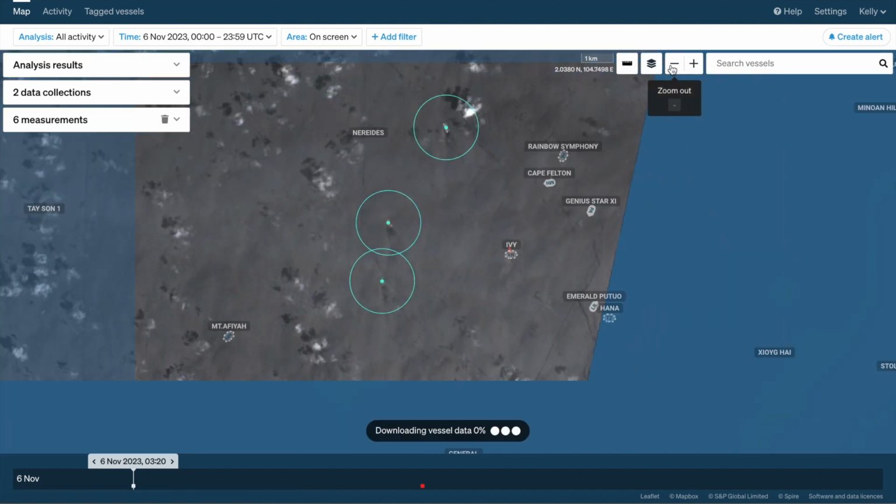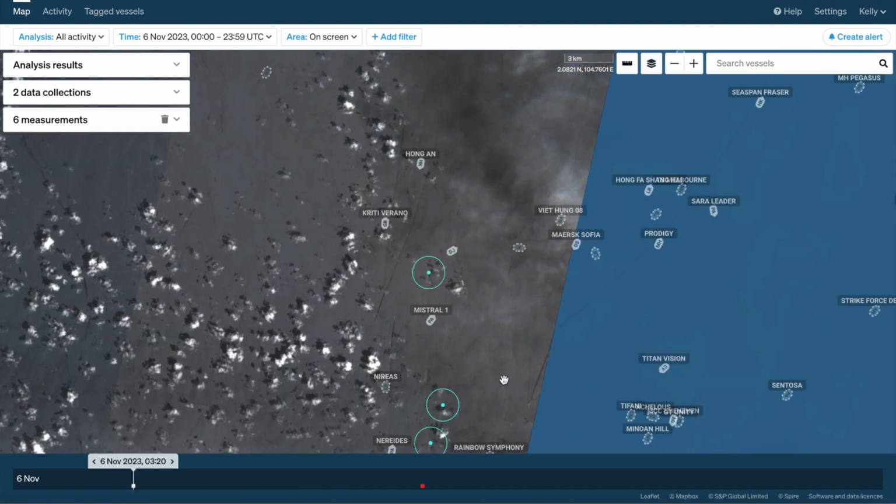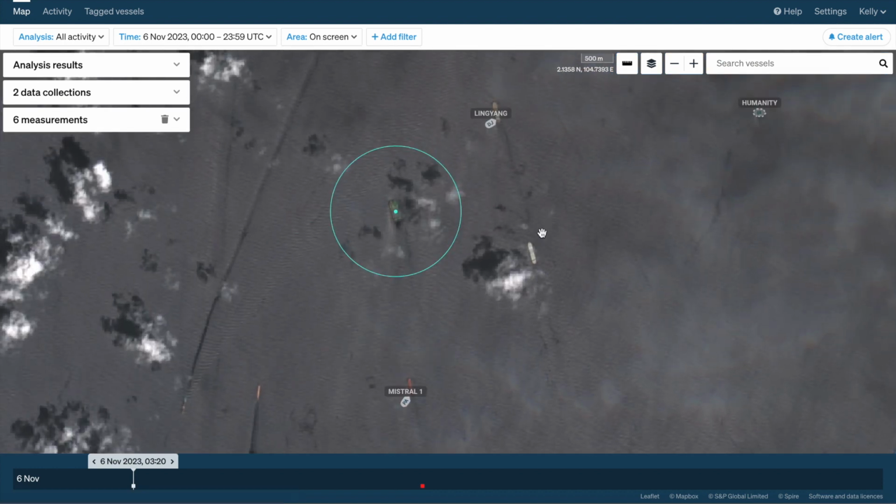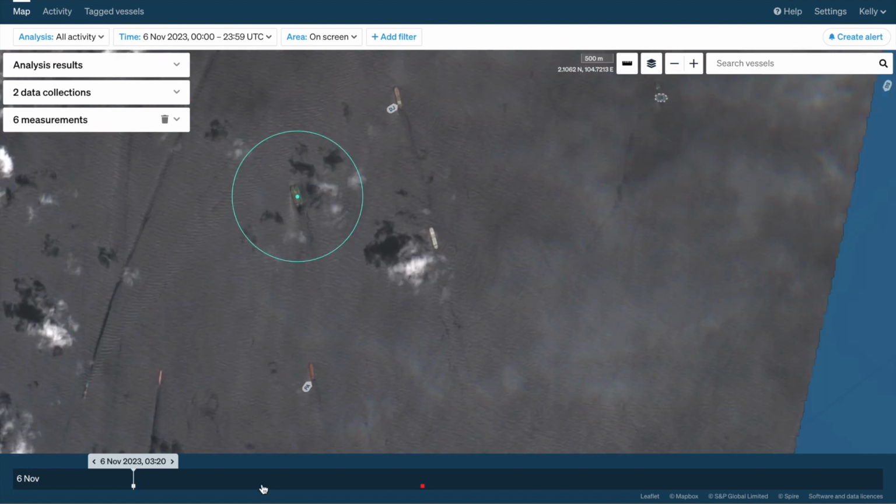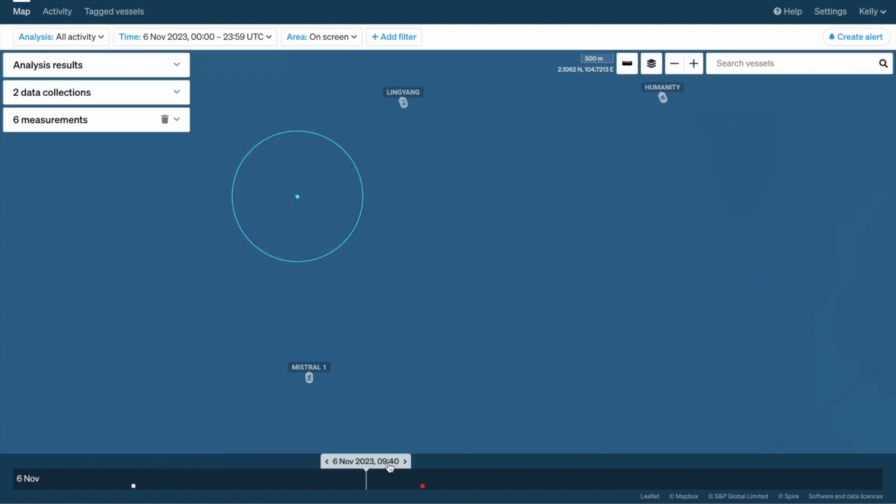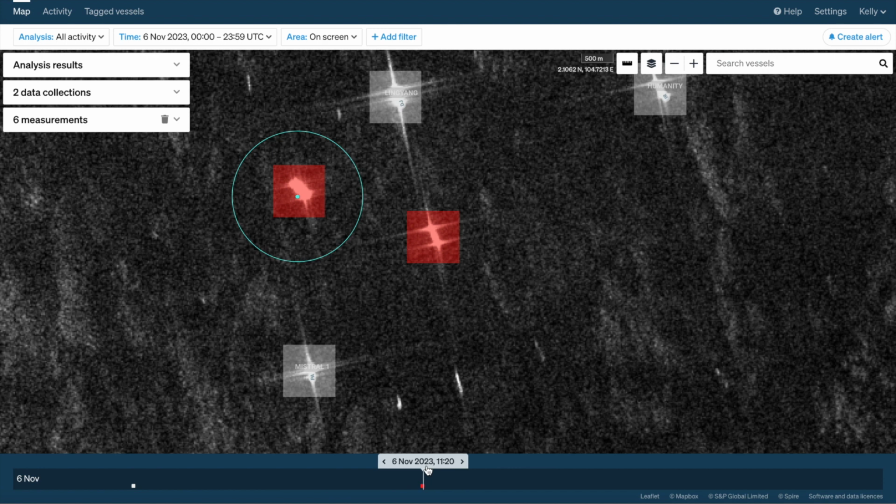If I zoom back out again, closer to this ship-to-ship transfer up here, you can also see that there's a few vessels in the area that are also not reporting on AIS. This one appears to be steaming further north, and this vessel over here, but they're obviously alone and there's no ship-to-ship transfers occurring. So now I'm just going to jump forward in time to our synthetic aperture radar image.